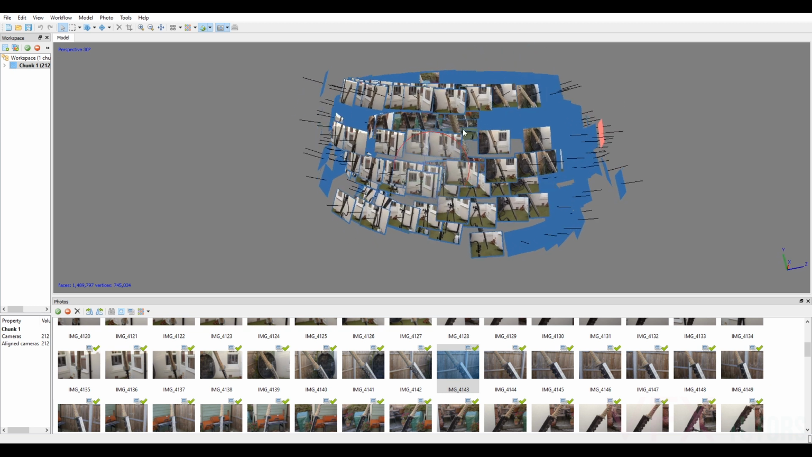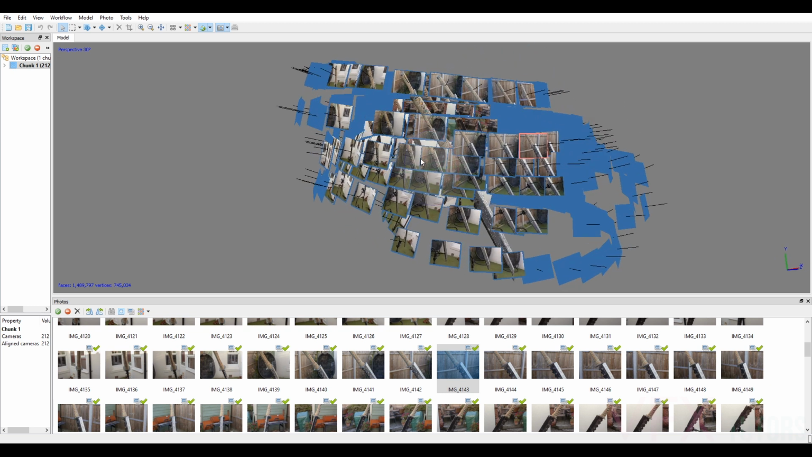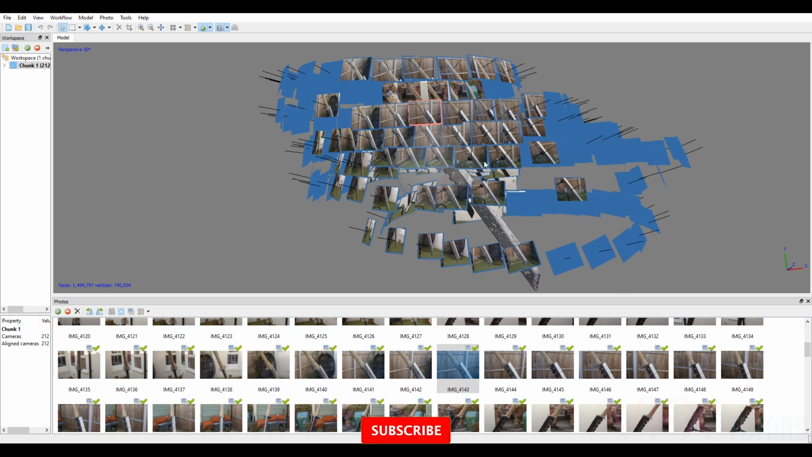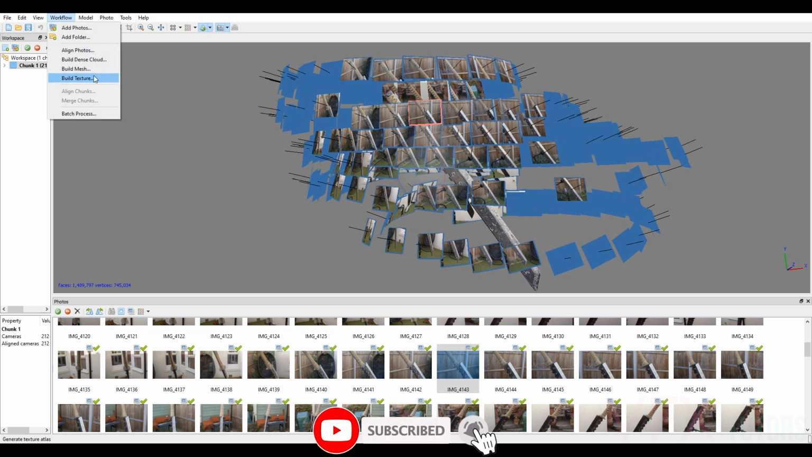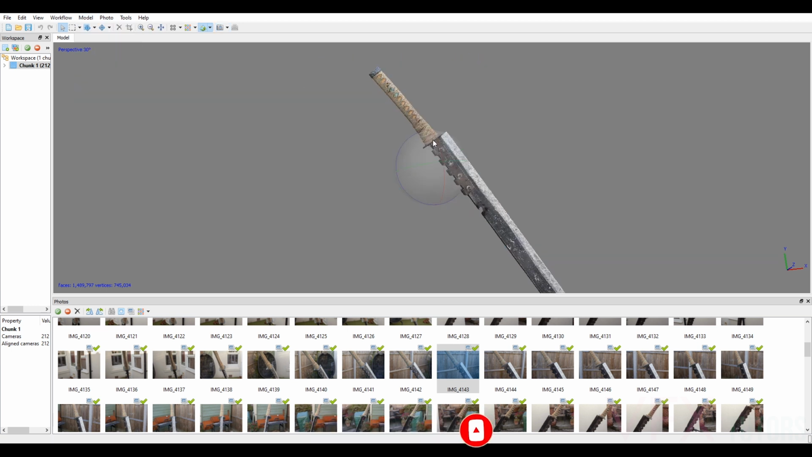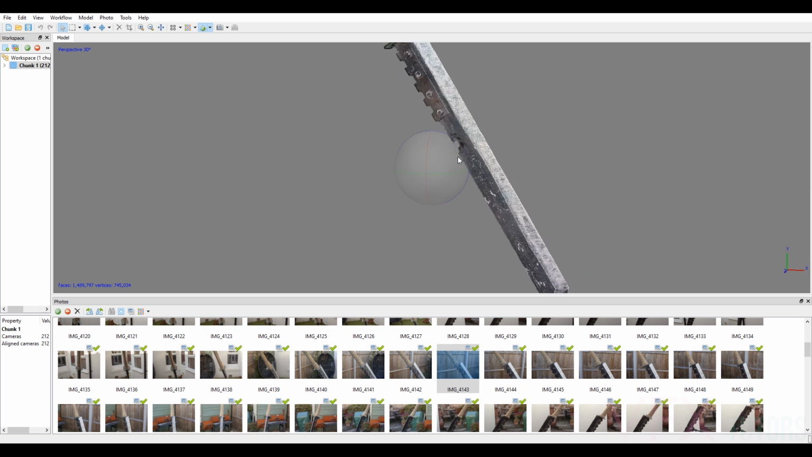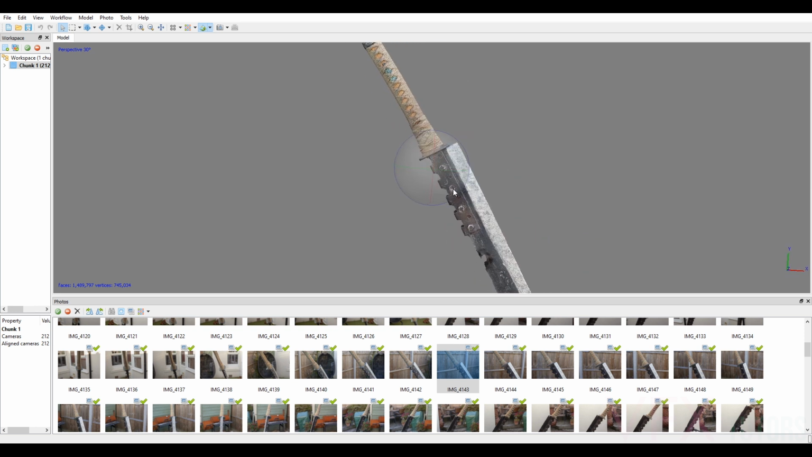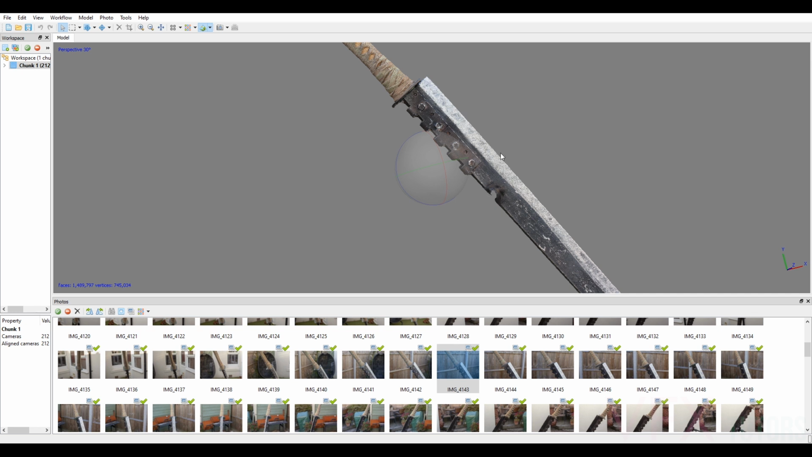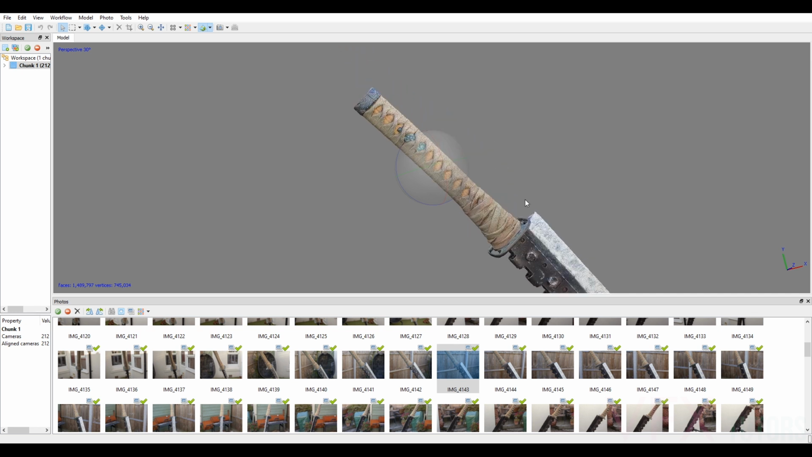It's not the best rotation tool in Metashape, but you can sort of see what I've done here. And if I just hide my cameras, you can see the quality that comes out of it. And this is the final scan. I've removed some of the geo from the clamp, but we'll fix that.